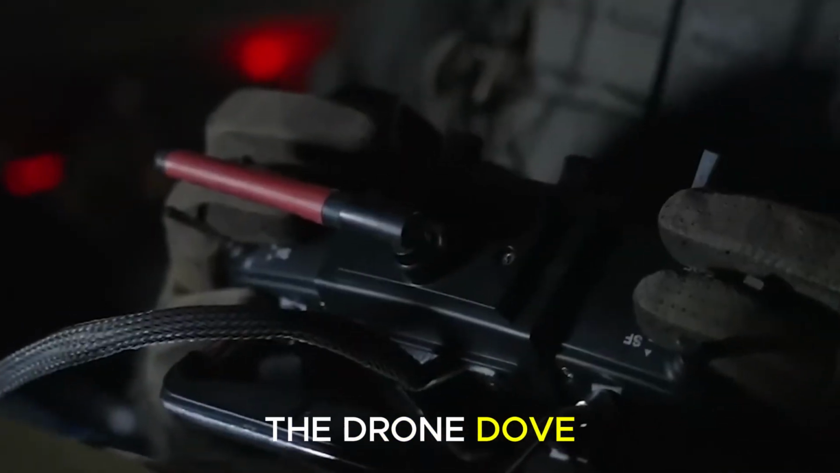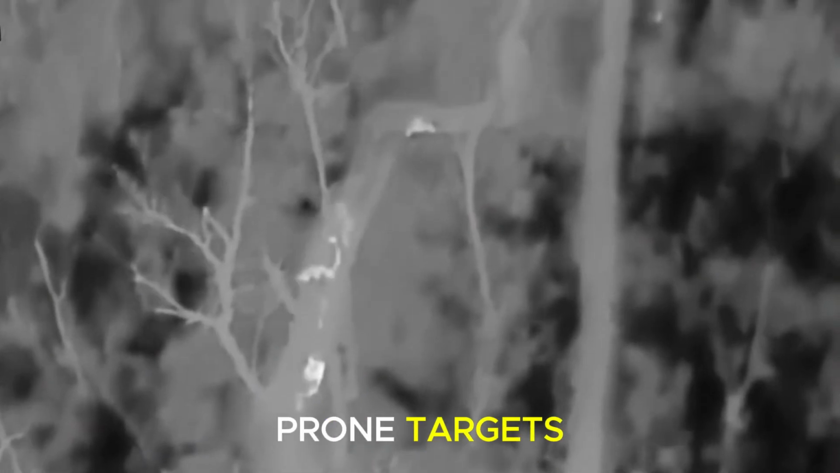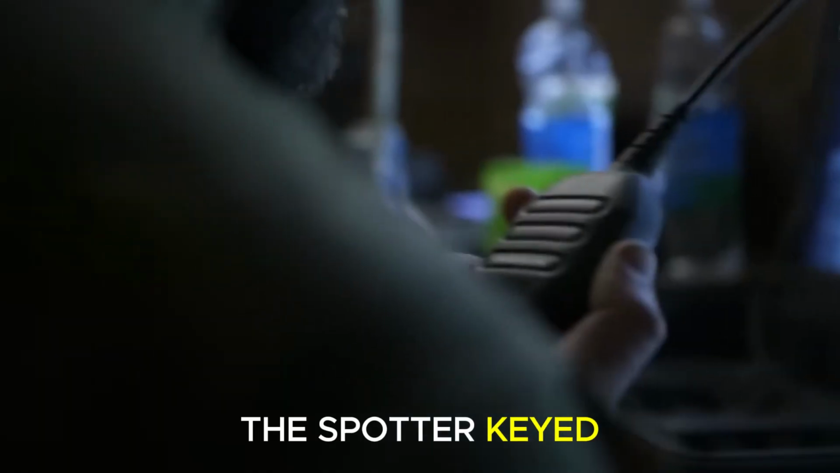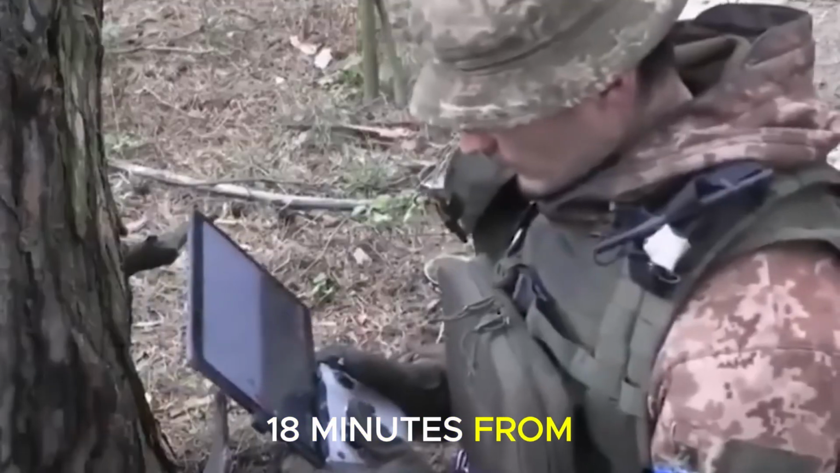At 0601, the drone dove. In its final dive, the thermal feed sharpened on 2 prone targets. The warhead detonated directly between them. The spotter keyed his radio: mission accomplished, column neutralized. By 06:05, the action ended. 18 minutes from initial visual contact to the final kill.